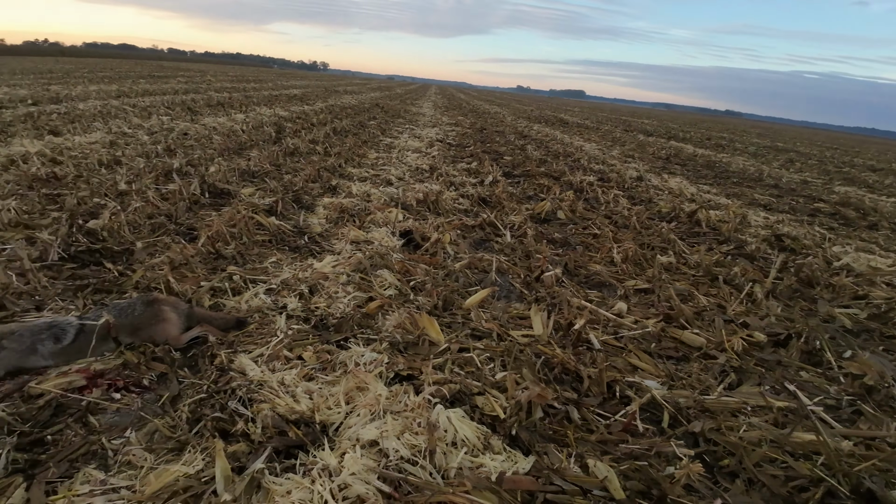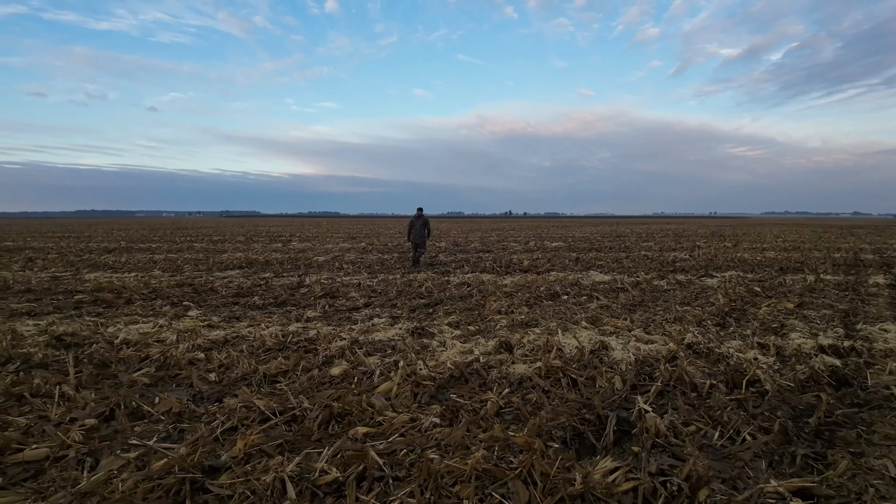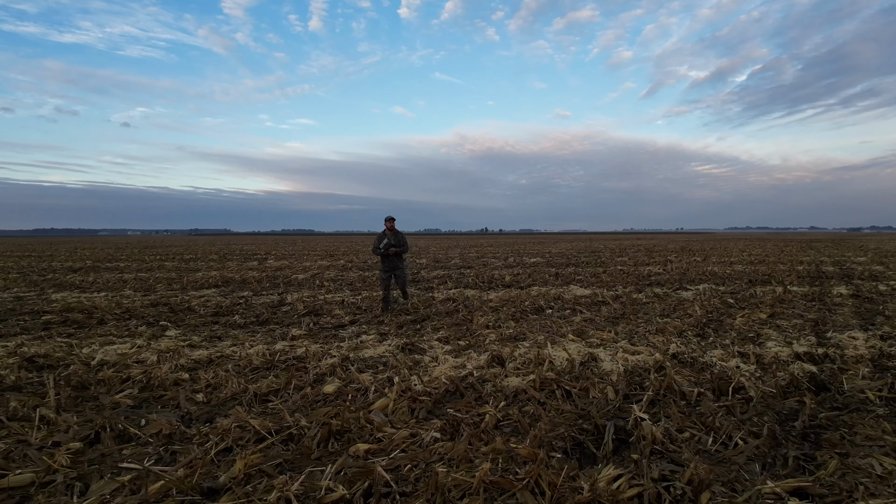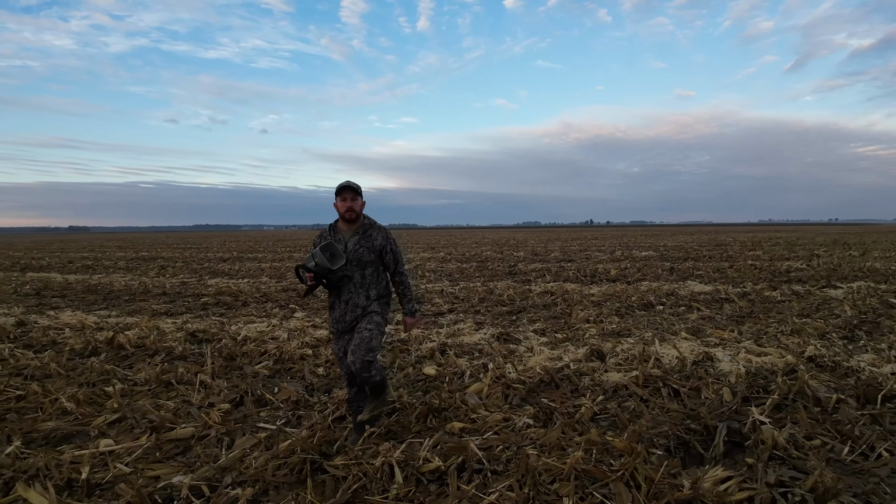Yeah, say there's the coyote where he died, and this camera's set to wide angle. What was that, 12 yards, 15 yards maybe? Yeah. And at one point he was 2 or 3 yards from it. He was right on top of it. Yeah, I was getting ready to pull the trigger, and in the scope I had the coyote and the call in the same frame.